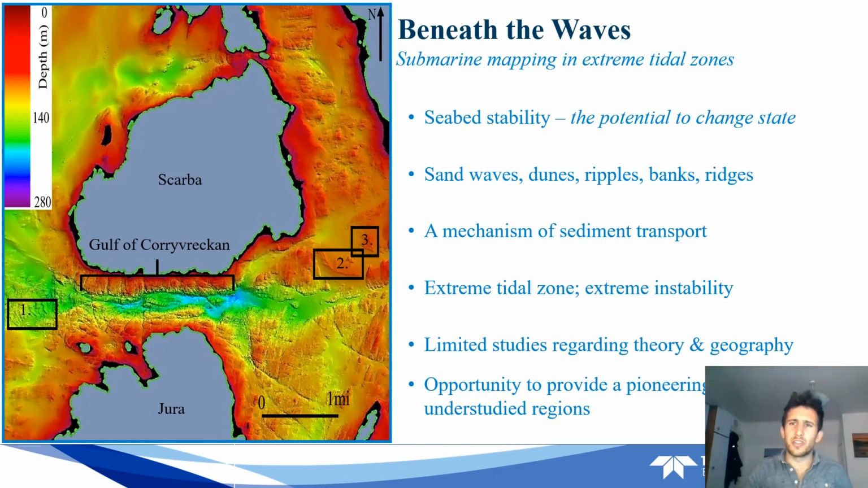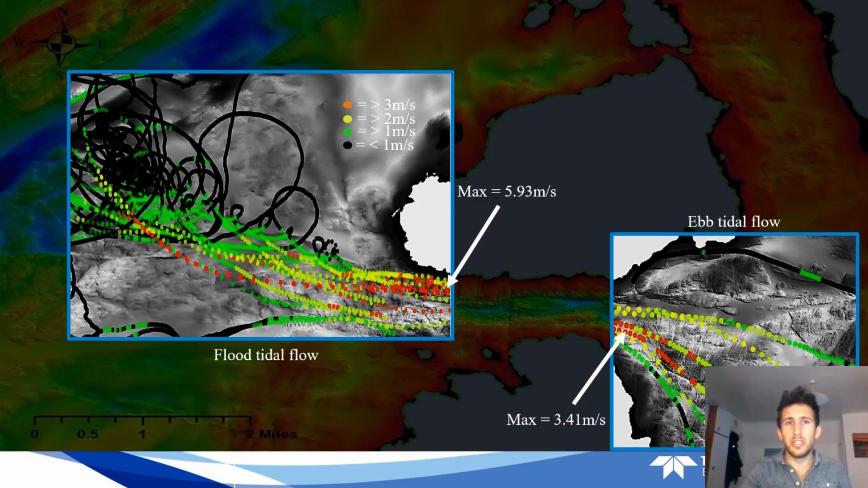The movement of these structures clearly represents a massive amount of sediment transported. The structures found in the Gulf of Corryvreckan, mainly dunes and banks, are of such a scale that the extreme tidal zone results in an extreme amount of sediment transport and extreme instability. Here we see just how accelerated these flow speeds are.